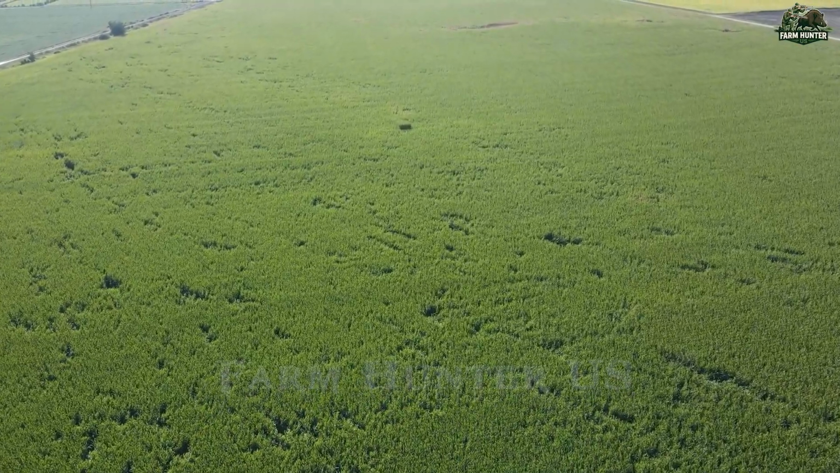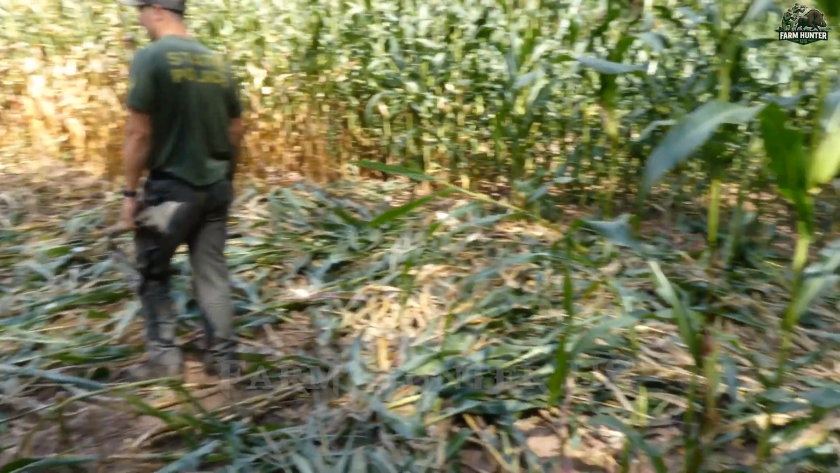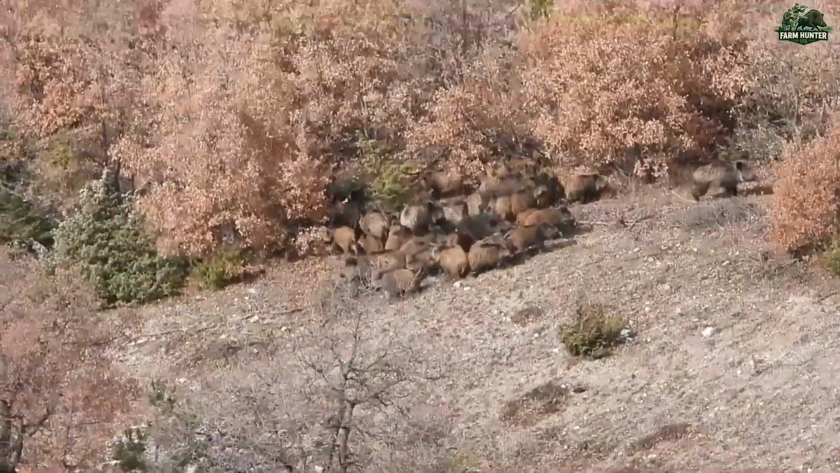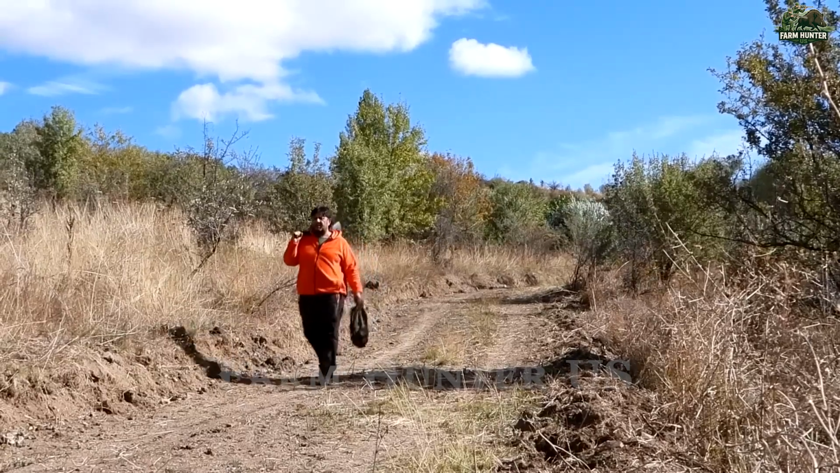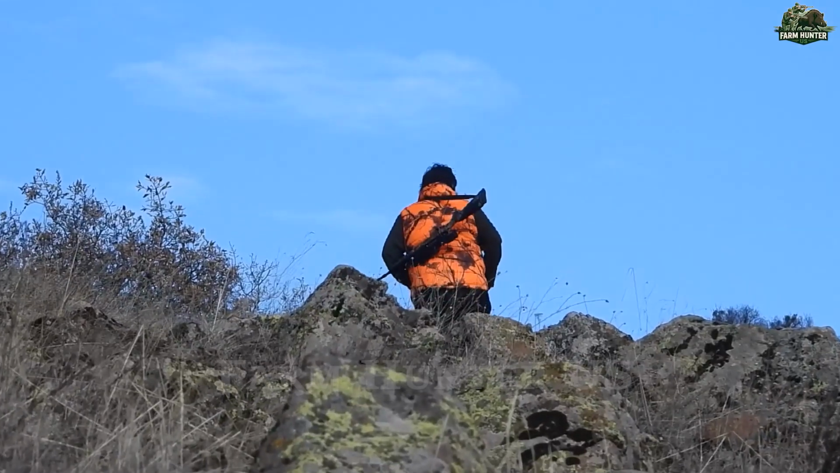Our missions began as a response to reports of devastated fields, but over time, they became something deeper, a commitment, a way of life. Every hunt tests our endurance, strategy, and instincts. And today, as we gathered once more at the forest's edge, that same tension crackled in the air.